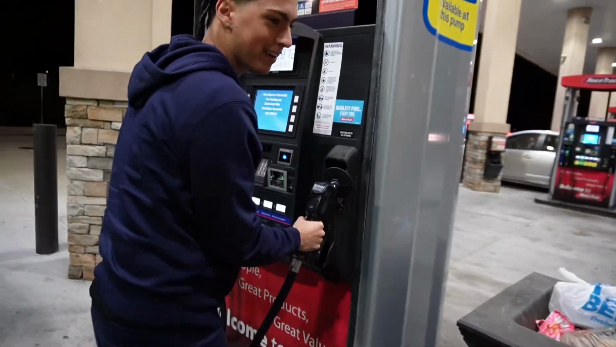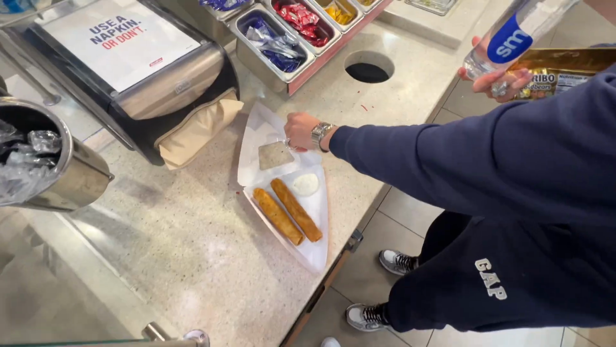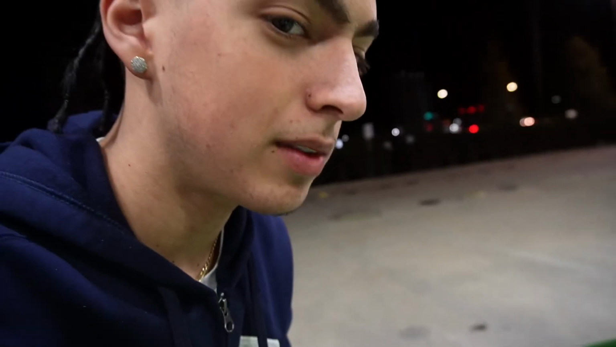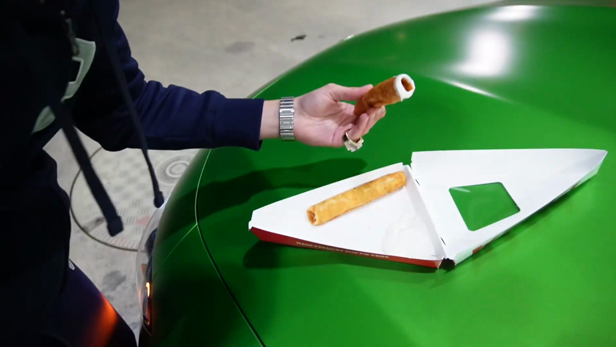Damn. Gas price is not in the Christmas spirit, y'all. I ain't gonna lie. I thought that shit was gonna be ass. Apparently that shit gonna be glass. Alright, so y'all, we got a little taste test for y'all boys. I usually don't do this. I don't be getting gas station food, but shit look a little good, so I'm gonna try real quick.